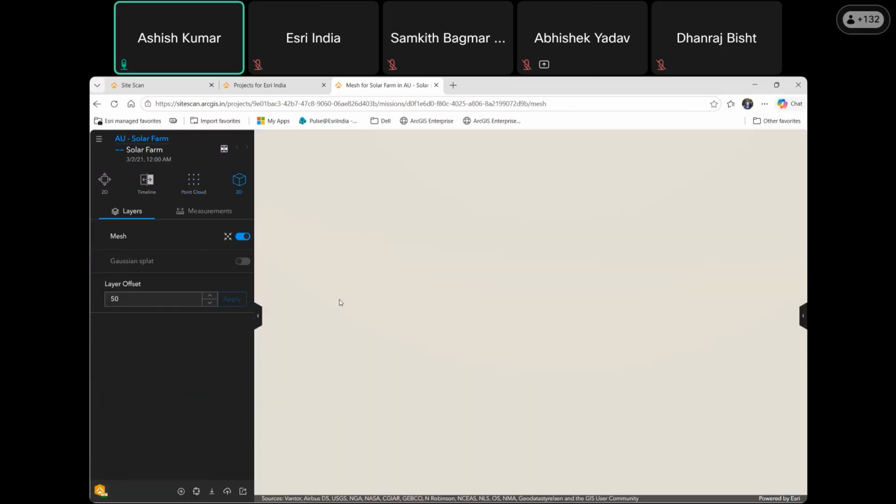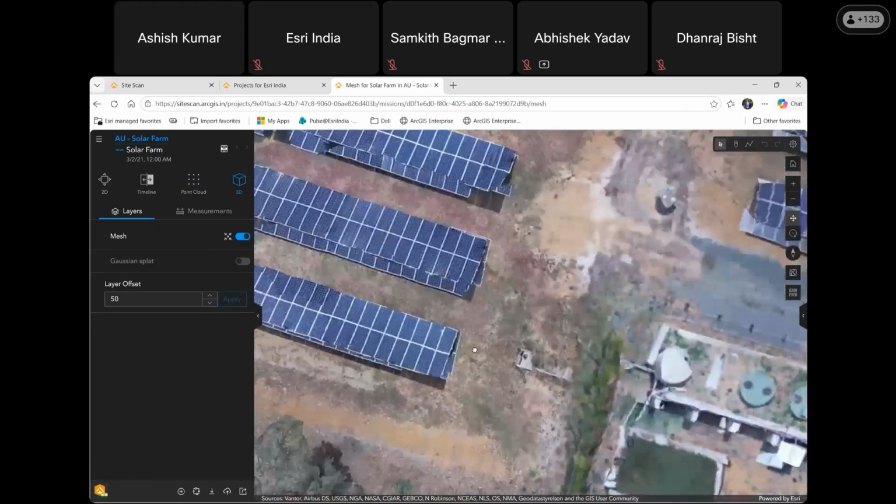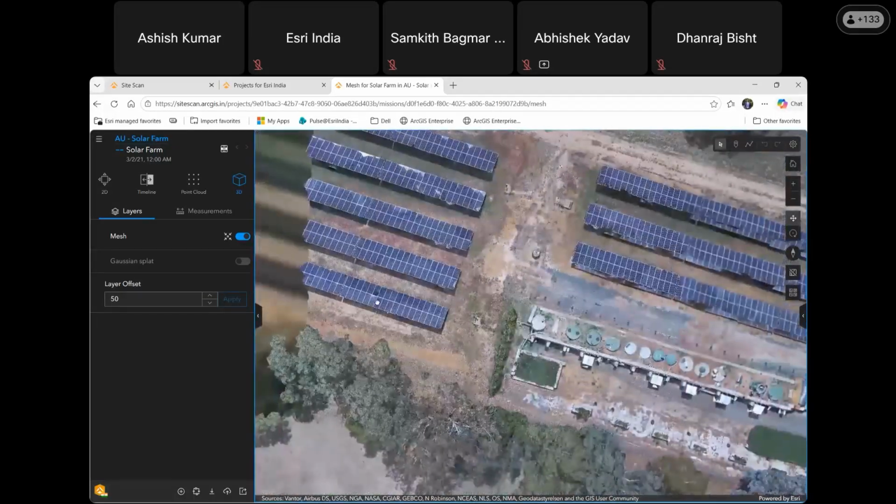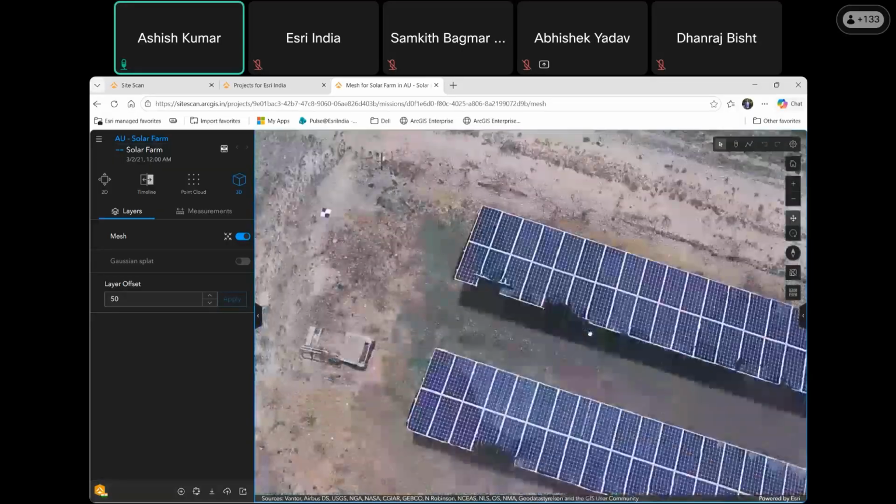Moving ahead with the 3D project, here you get a 3D mesh where you can see different features aligned and different products within this scene.